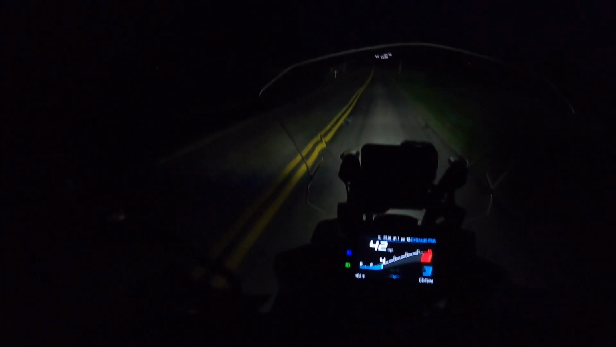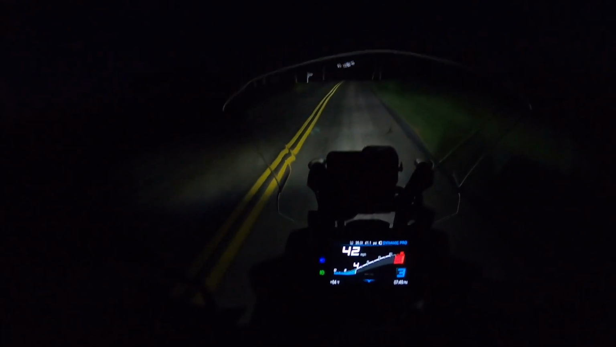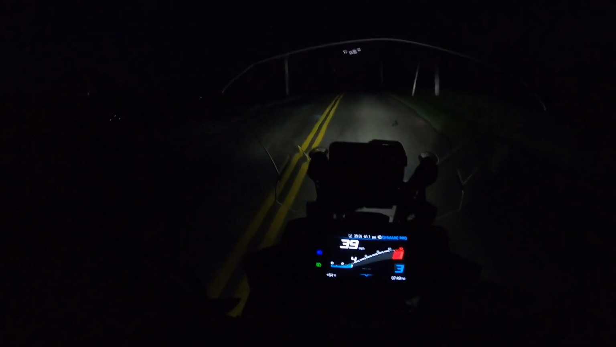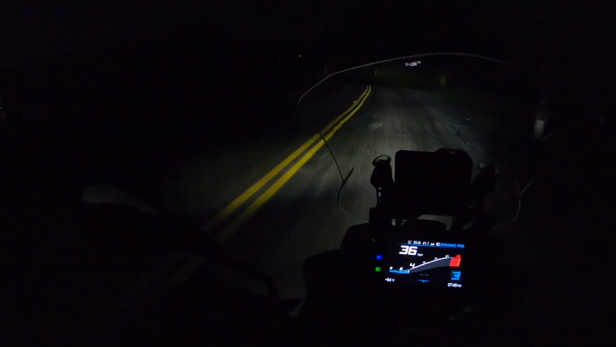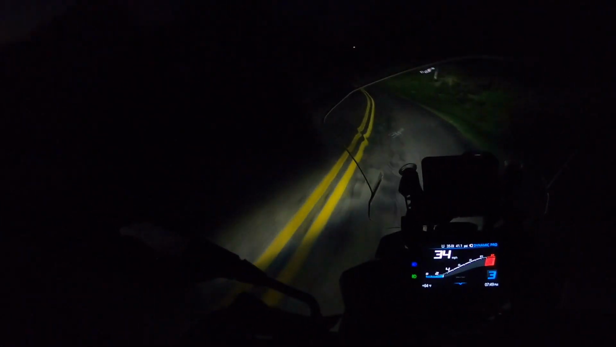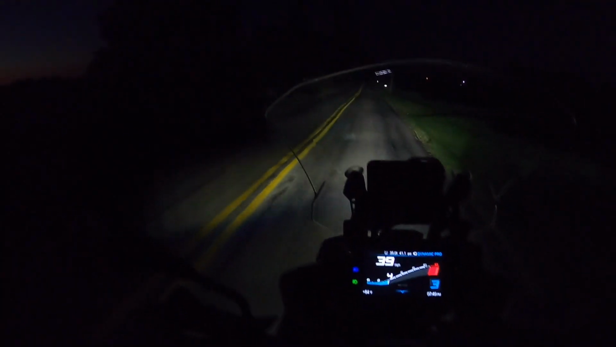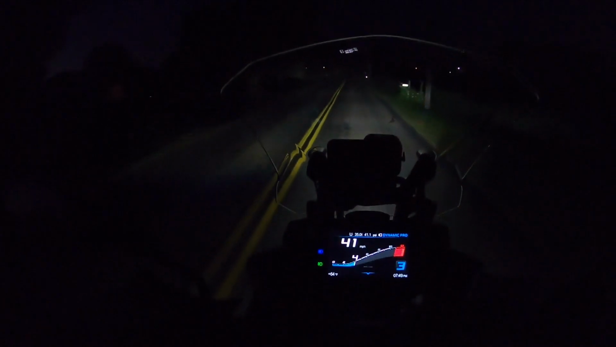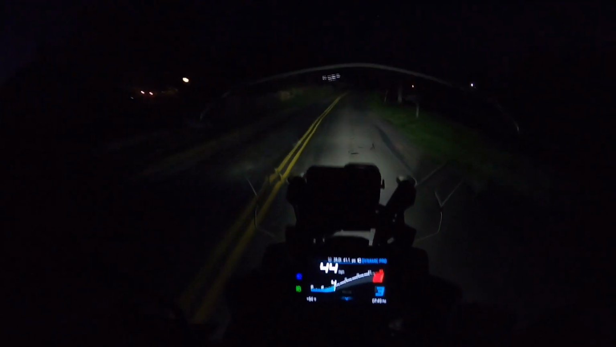Even if you're looking through a turn, I'm still having a tough time if the road's not lit up, even with those adaptive headlights. So it's not really a make or break feature. It was just one of those annoying things because you paid for the package and didn't get it. But you can see with these high beams, things are very well illuminated.